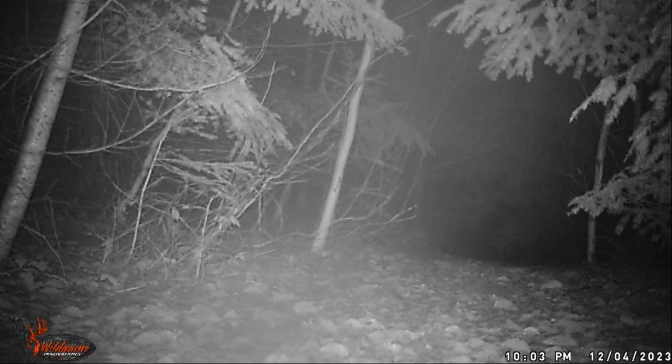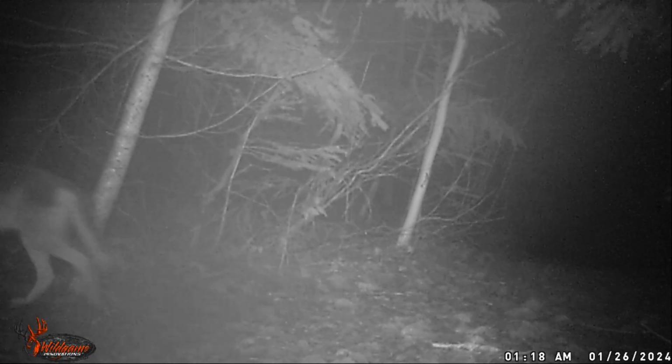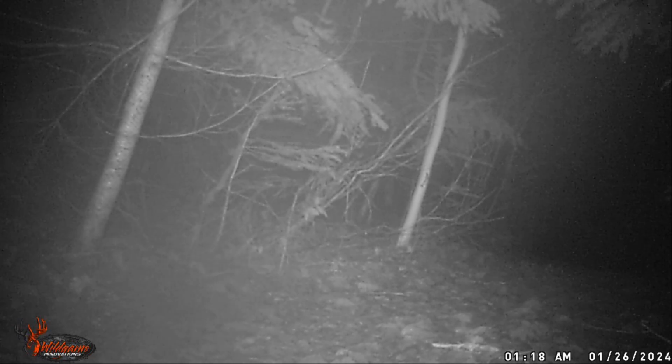So here we're at Forgotten Trail, and there we caught somebody just crossing the road there at Forgotten Trail. Nothing too exciting.